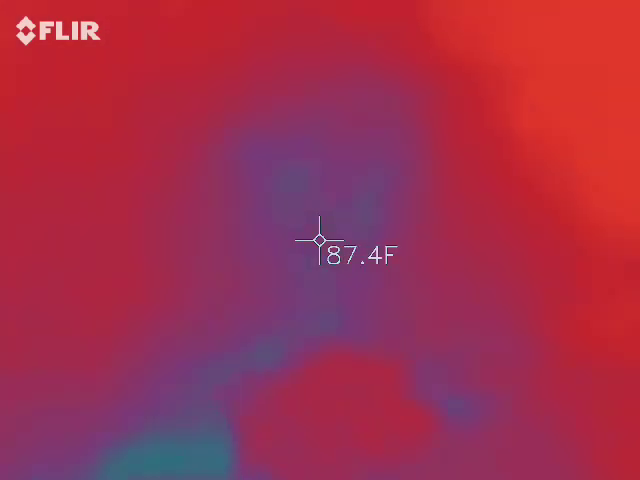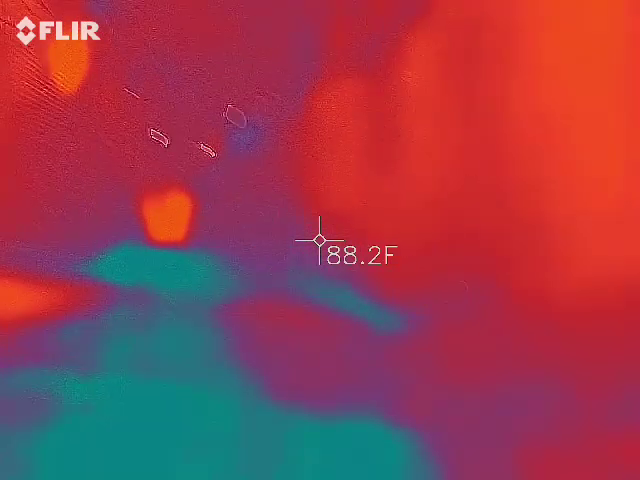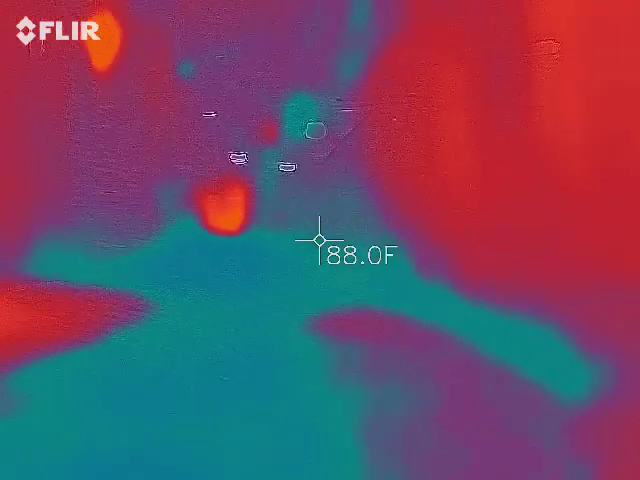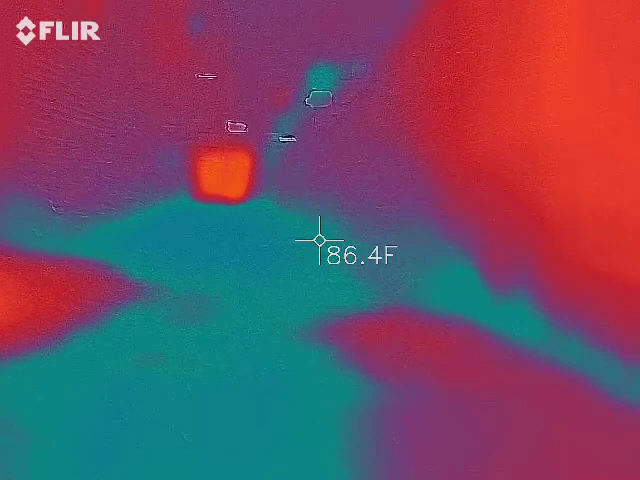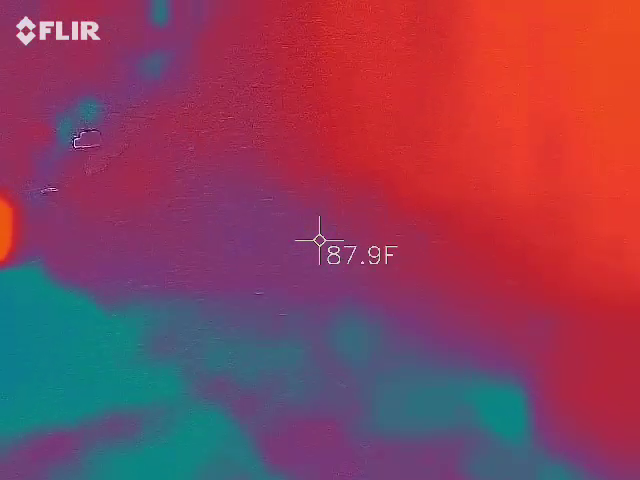It's like right here. Maybe it's in that brick right there. Probably has an explanation. It's a residential area. Philadelphia Alley, maybe that's the story.